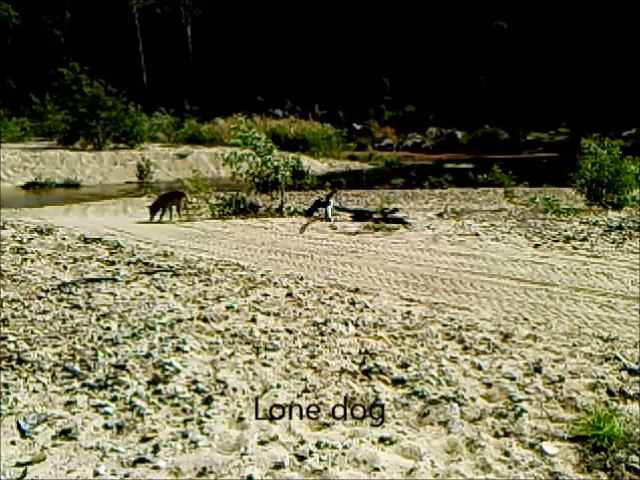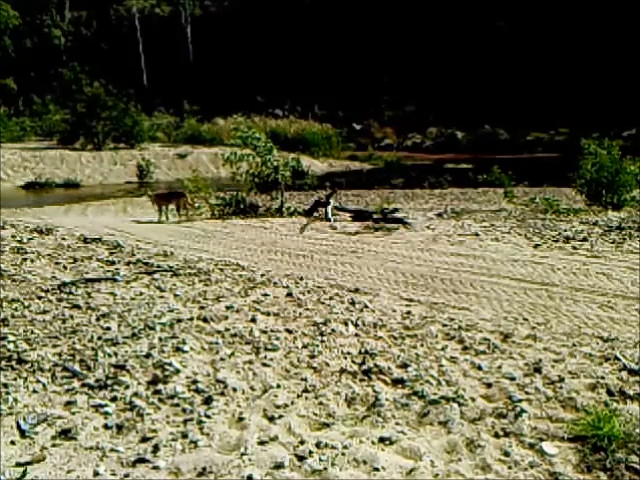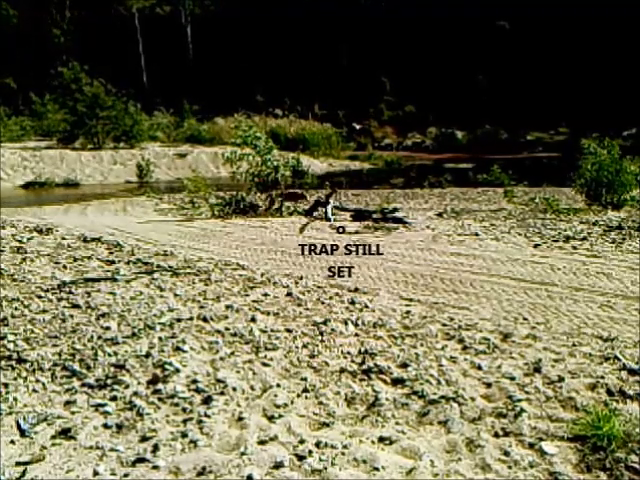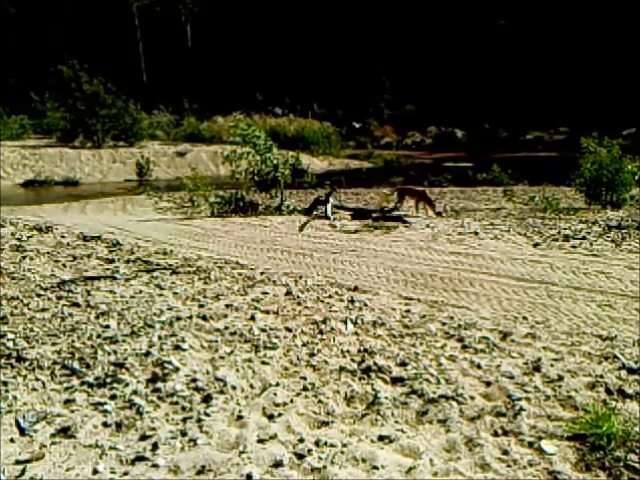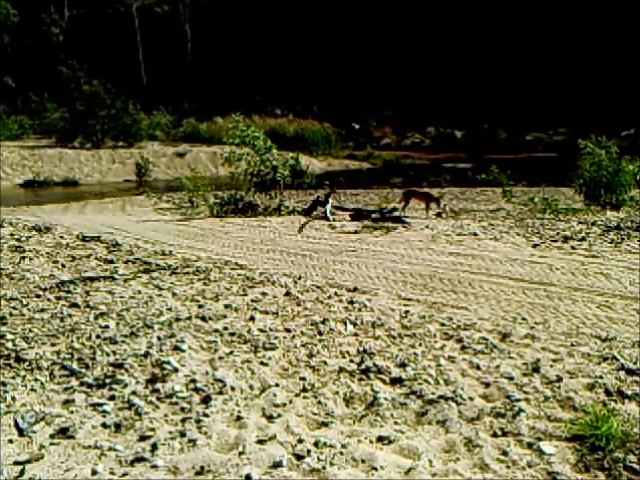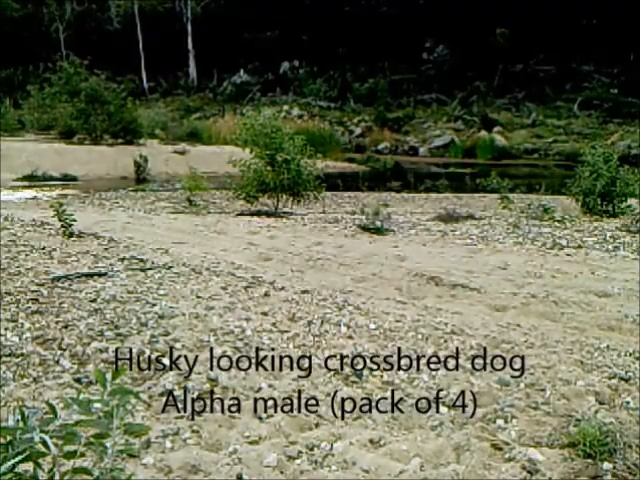Here's another lone dog now. Again, that trap is set in the V of that timber in the centre of the screen. This particular dog was only picked up by the trail camera as it was to the left of it, so we're unsure where it went before that. They get very educated, especially if they're with a dog that gets trapped. This husky, if you freeze that now, pause that there, and you'll have a good look at that husky dog.